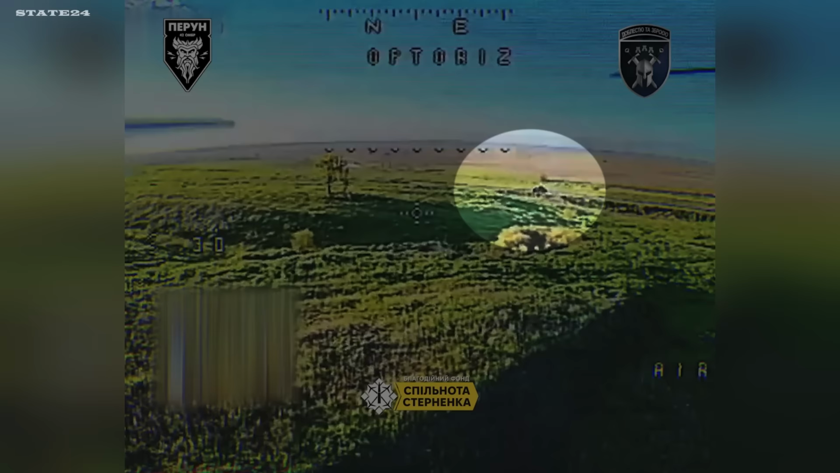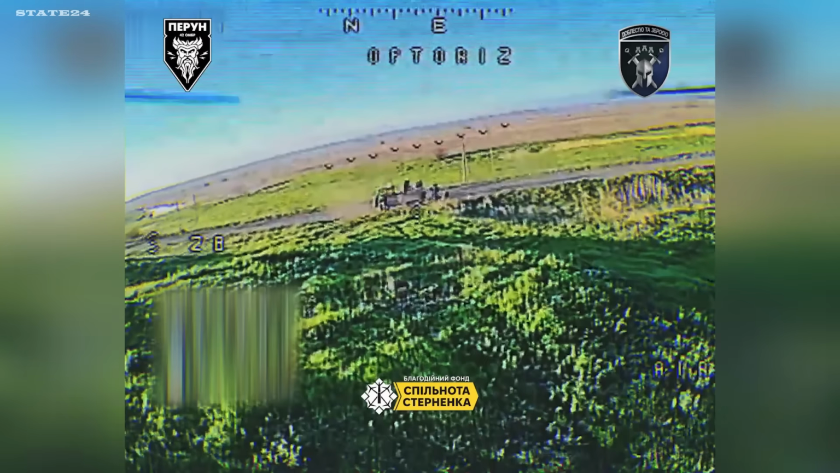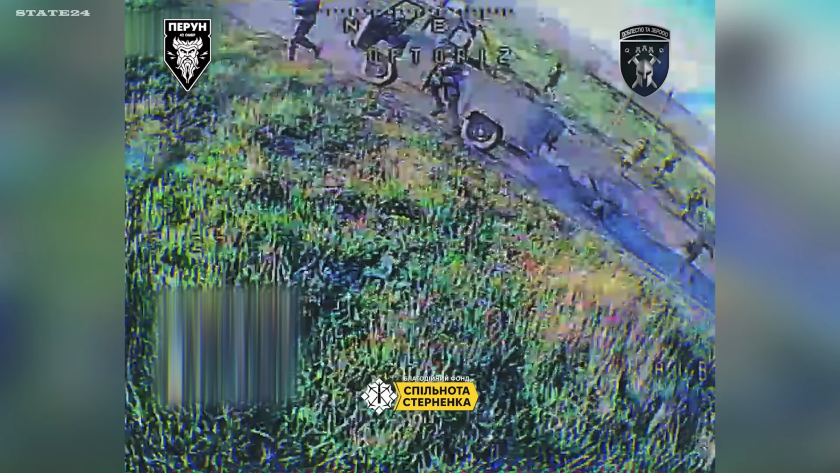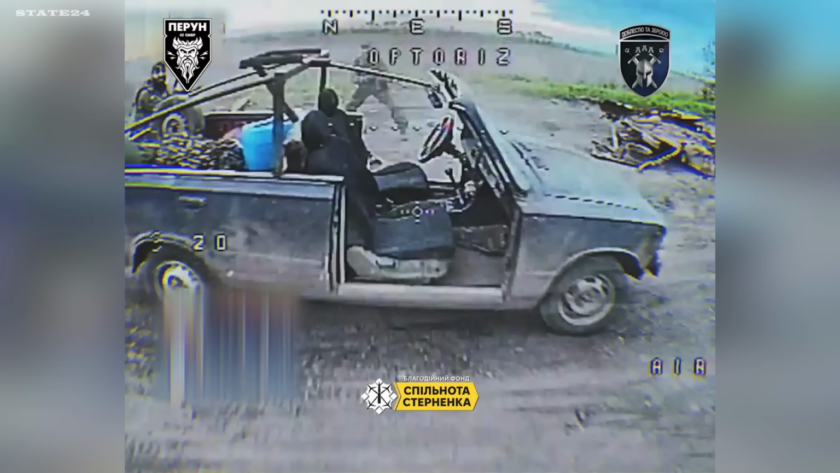Ukraine's 42nd Mechanized Brigade FPV drone striking a Russian military vehicle moving along the front. Multiple soldiers hit in the initial strike. The vehicle is stopped. Then, they come back, returning to retrieve equipment from the vehicle. The second drone was already waiting.